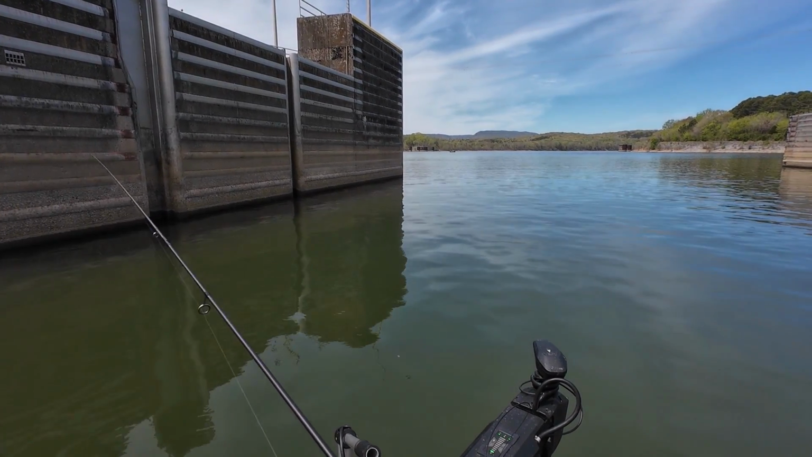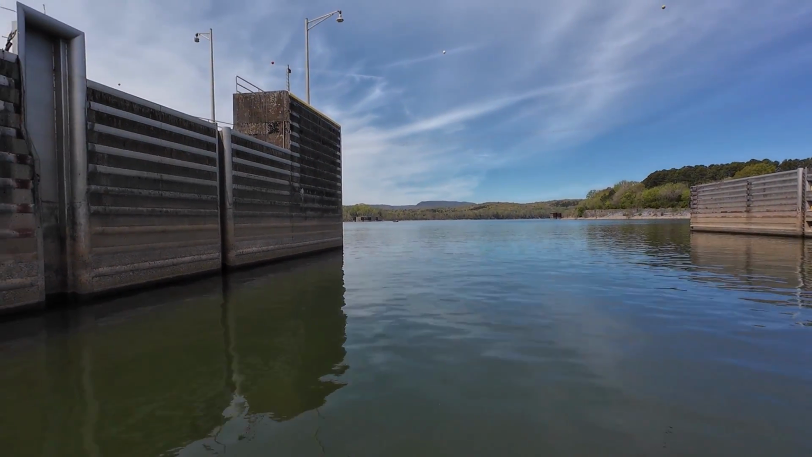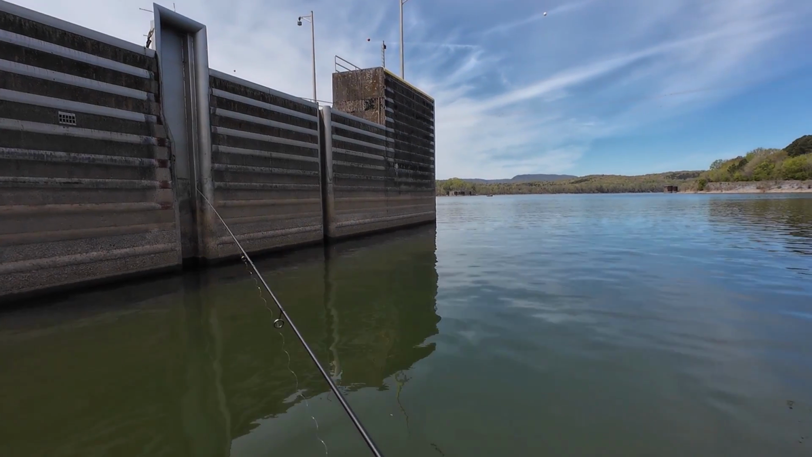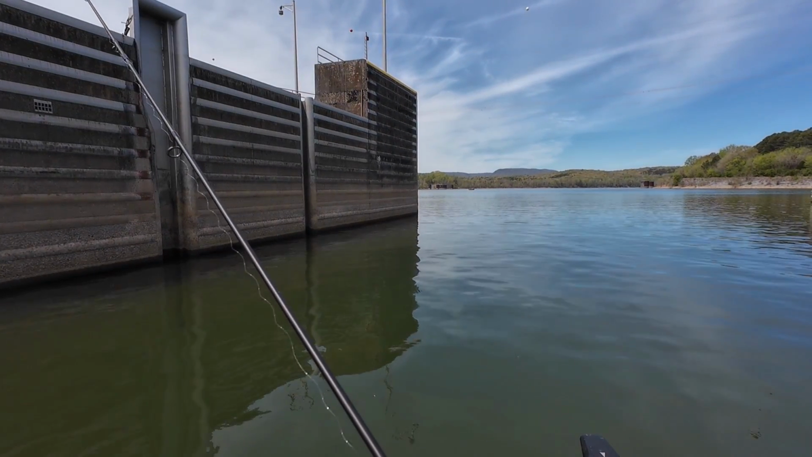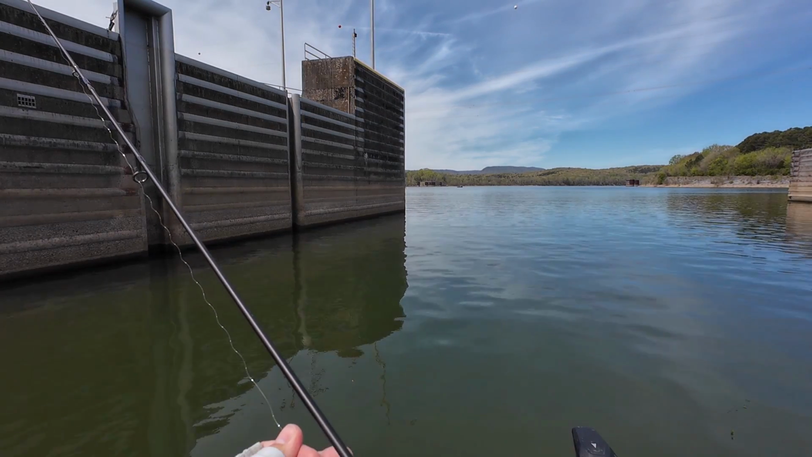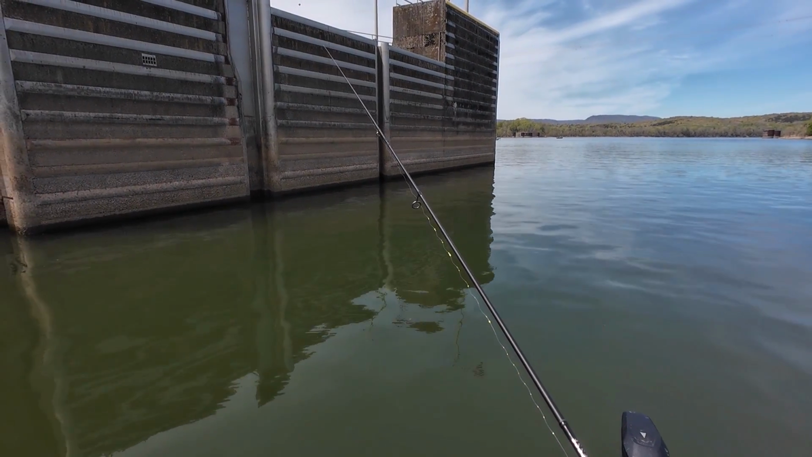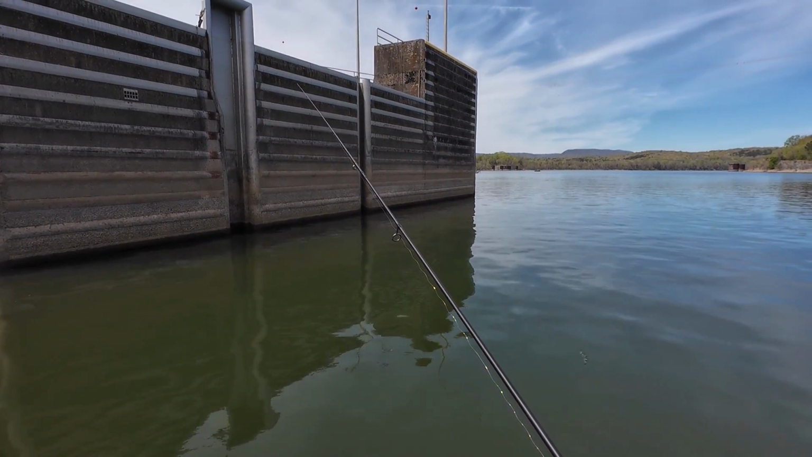Now it's 15 feet deep here. This will take a while to sink, but it was tied on for a different purpose. So we're gonna patiently see if we can make it work. A few casts.